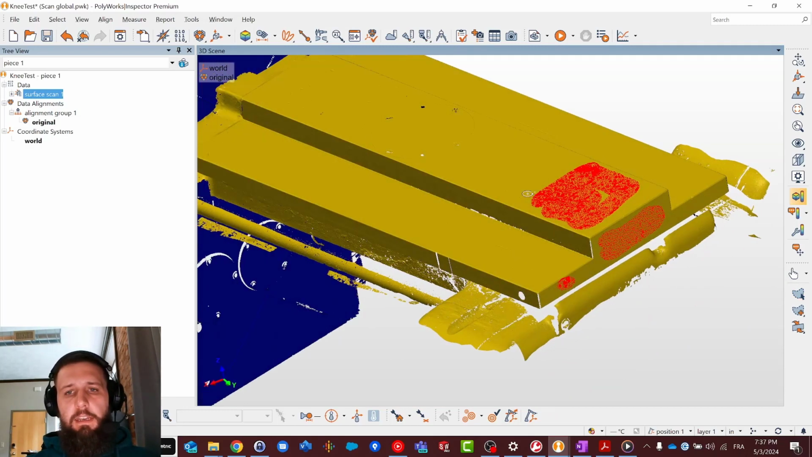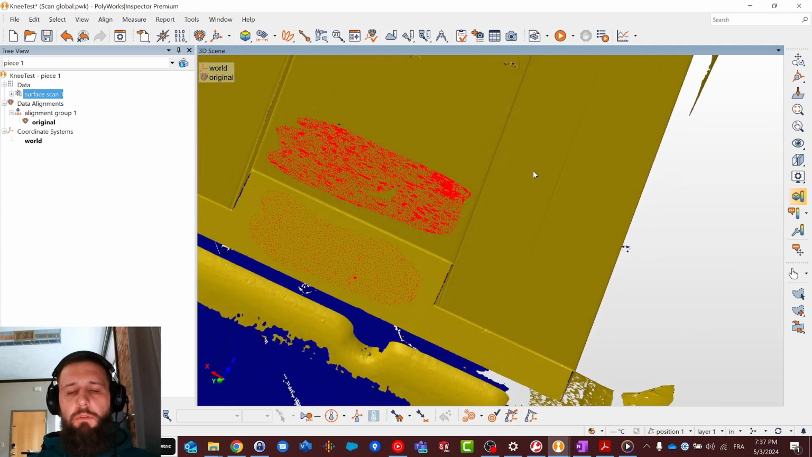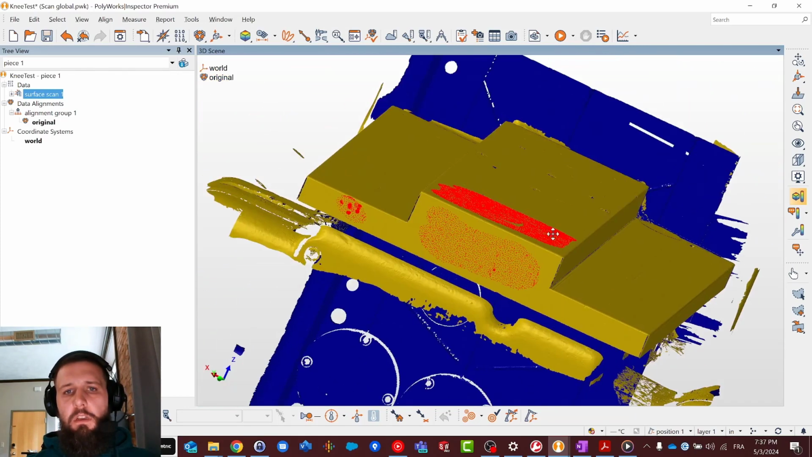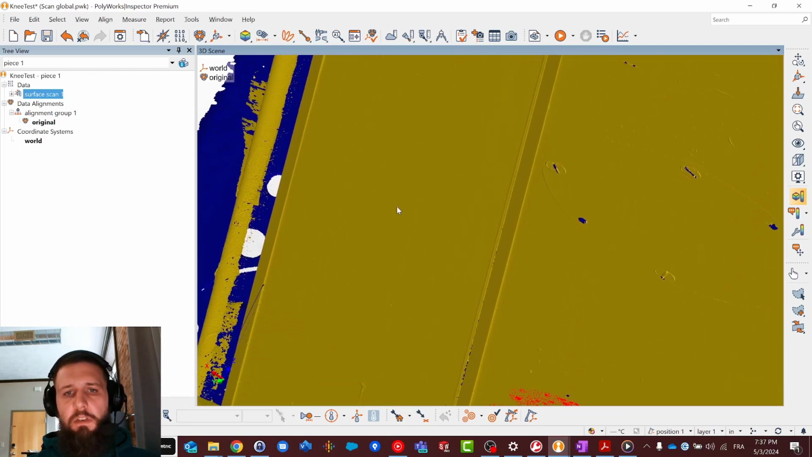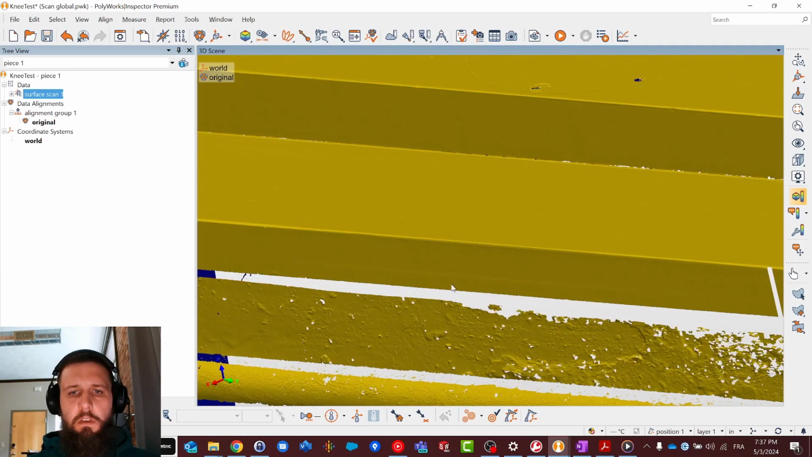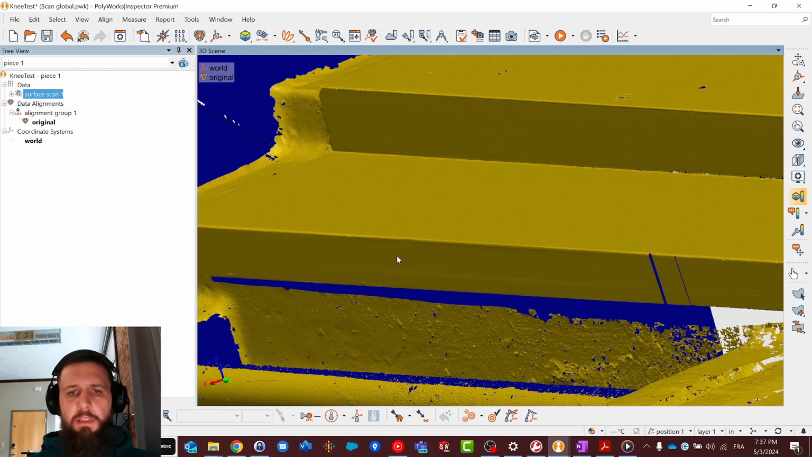Other than that, I spotted that there is a fair bit of scoring on both the sliding ways. On the top of the knee, you can see there's a big score right in the middle, and some smaller ones on this side. I also spotted, and we're going to see it better with the color map later, a big wear mark right in the center here.